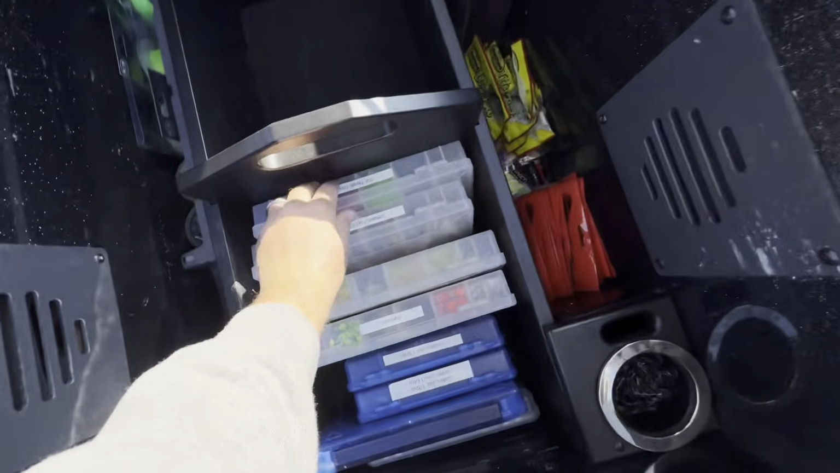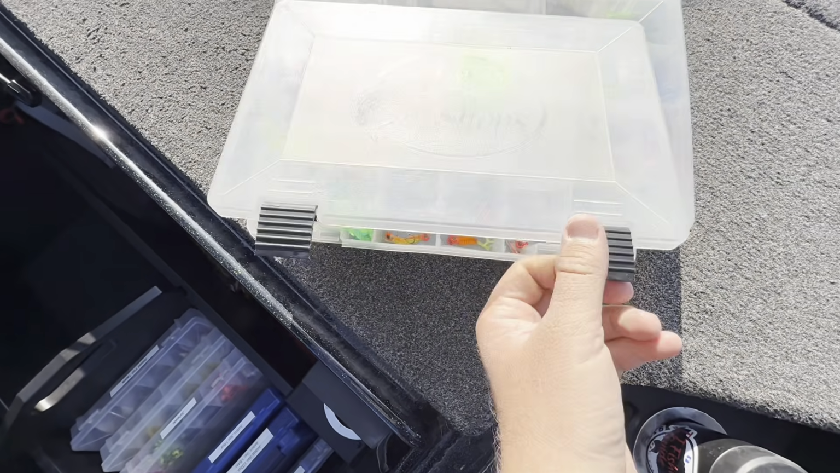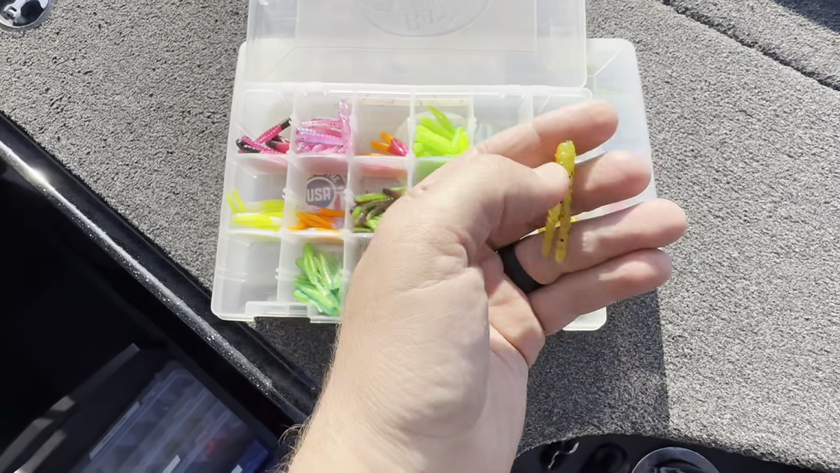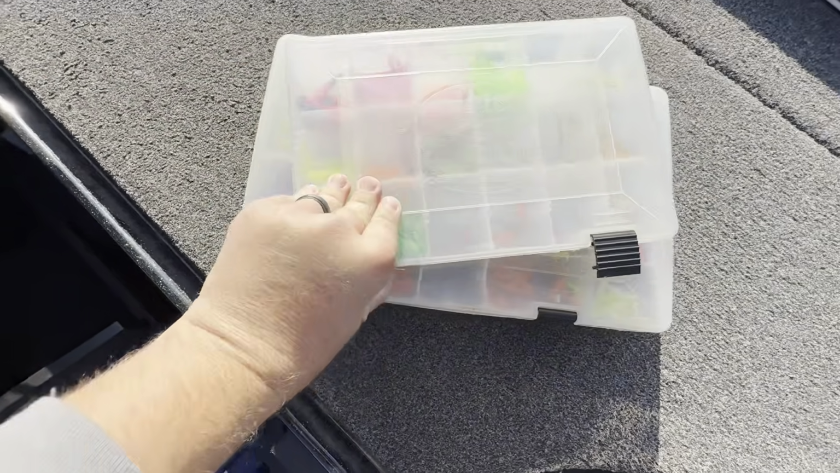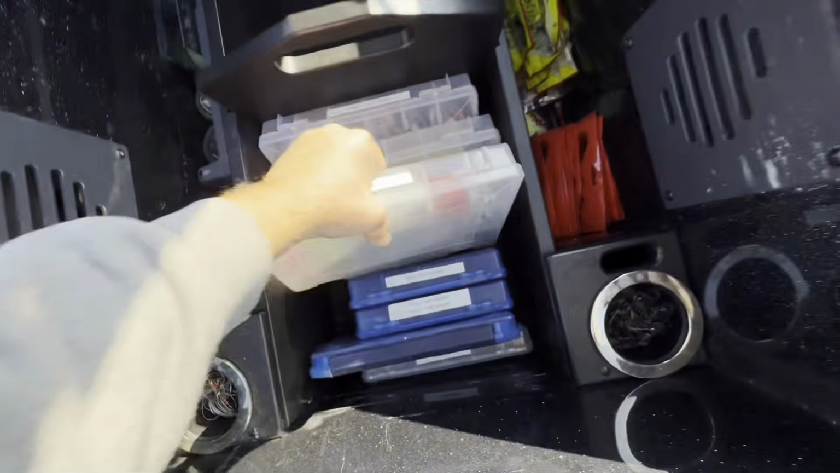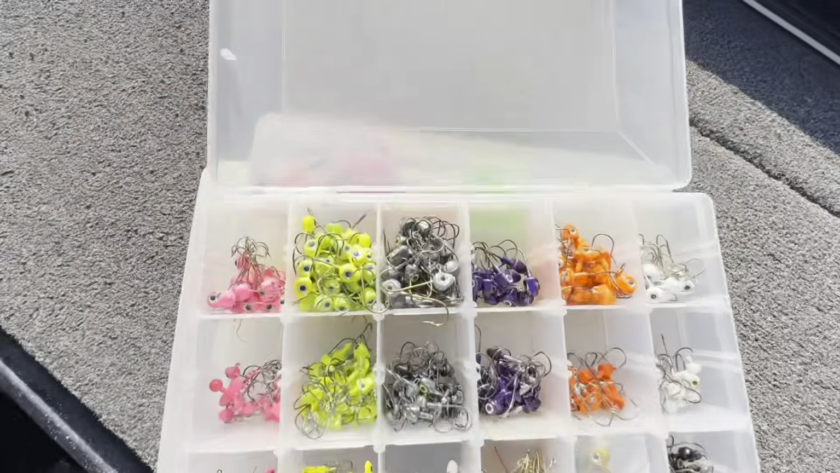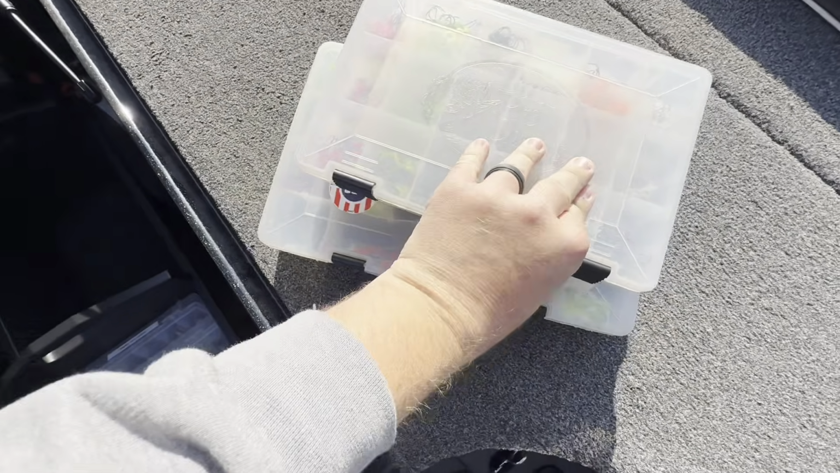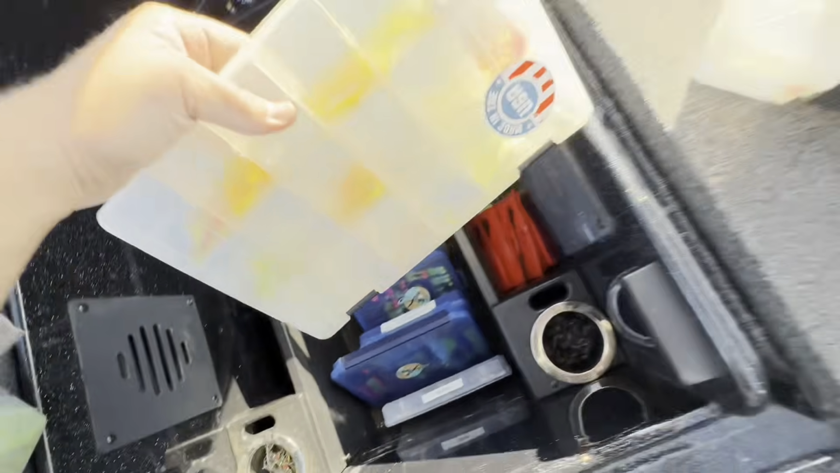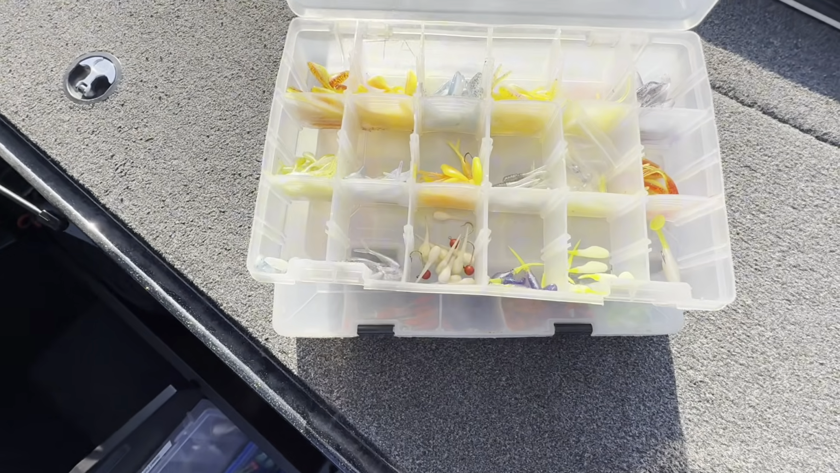Let's get in here. I've got my cutthroat dualies. This is by Cutthroat Jig Company. There's the split tail dualies. Real solid baits. A lot of different color combos. These are all my jig heads. Most of them are Cyclops jig heads. A bunch of different sizes and colors. Gotta have those. Let's see. I got some crappie slammers and some crappie customs baits in here.